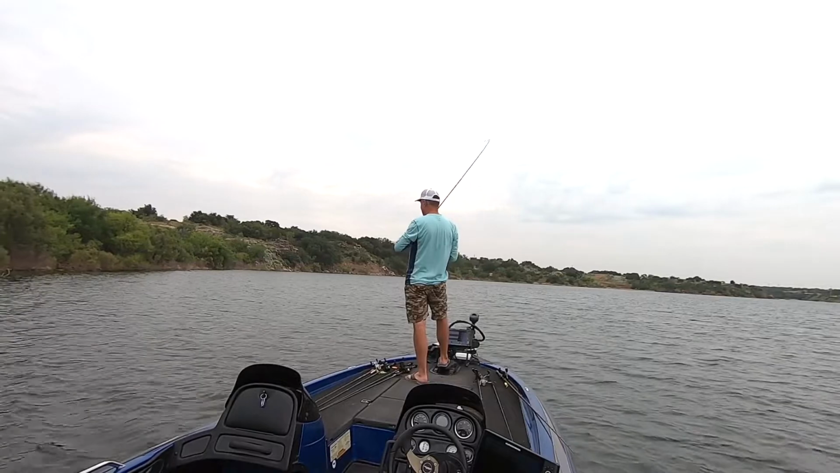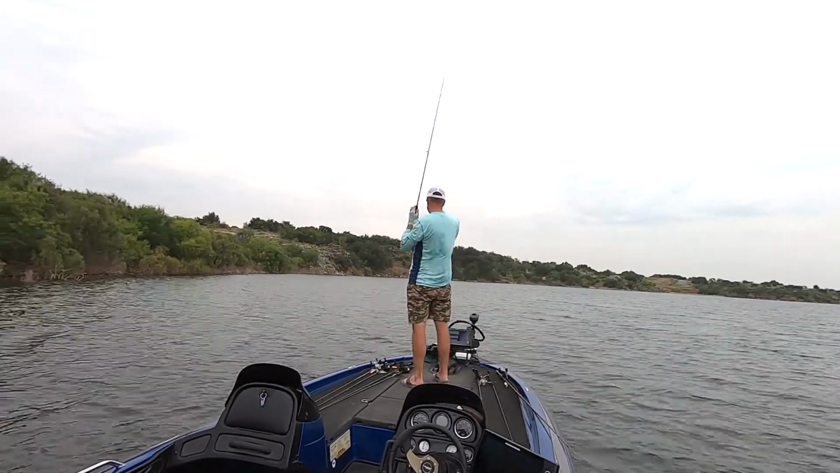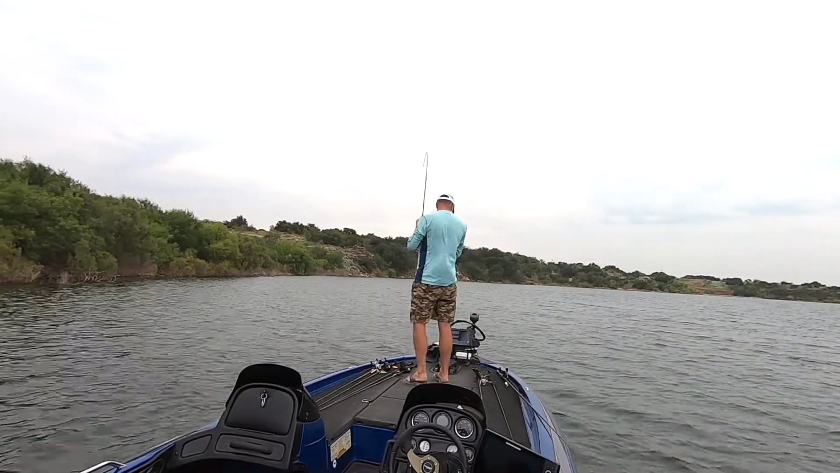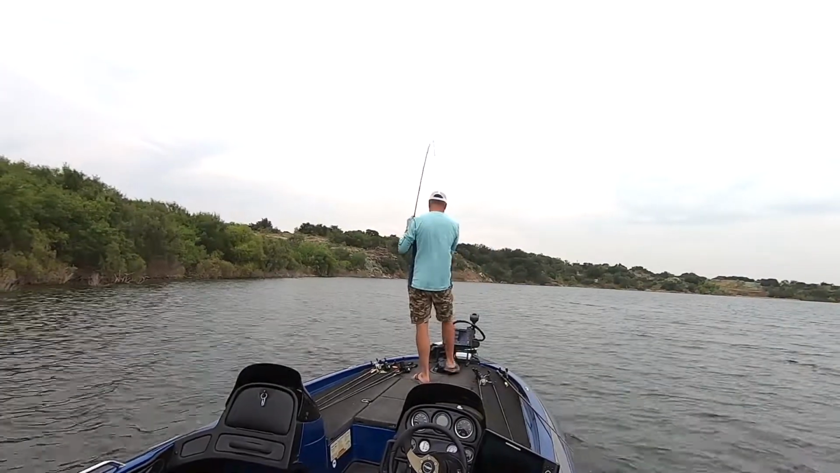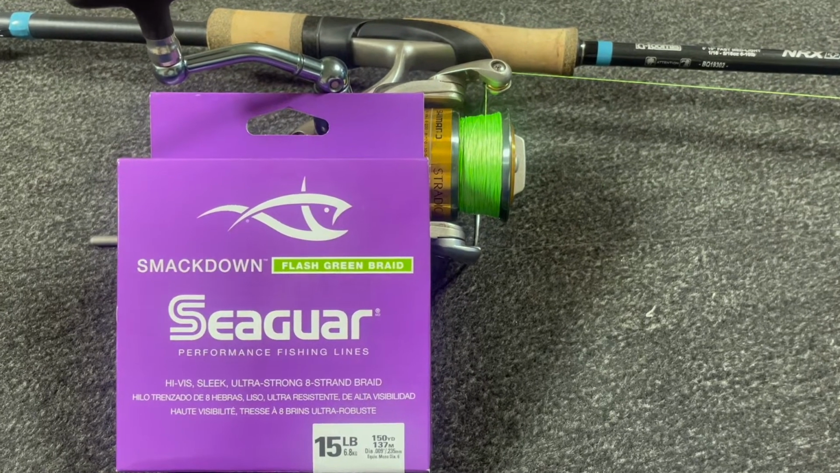The margin for error on the drop shot is much smaller, because you have smaller hooks, lighter line, and you want to make sure all the components are working together. So let's break some of that down, and let's start with the line. Like most folks, I've gone to the braid to fluorocarbon setup. The benefit of braid is you have no stretch, so you can get a really good hook set even at a long distance. And of course, the fluorocarbon is going to give you very little visibility, even in ultra clear water. So for me, I like a 15-pound Seaguar Smackdown as my main line.